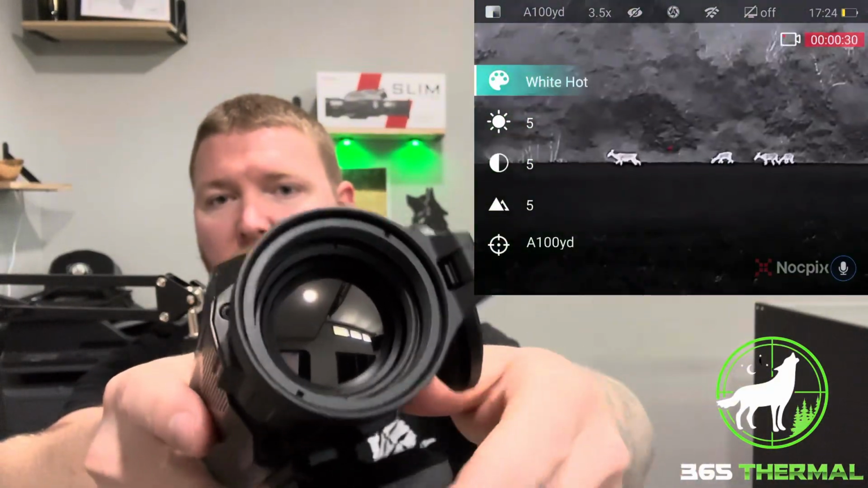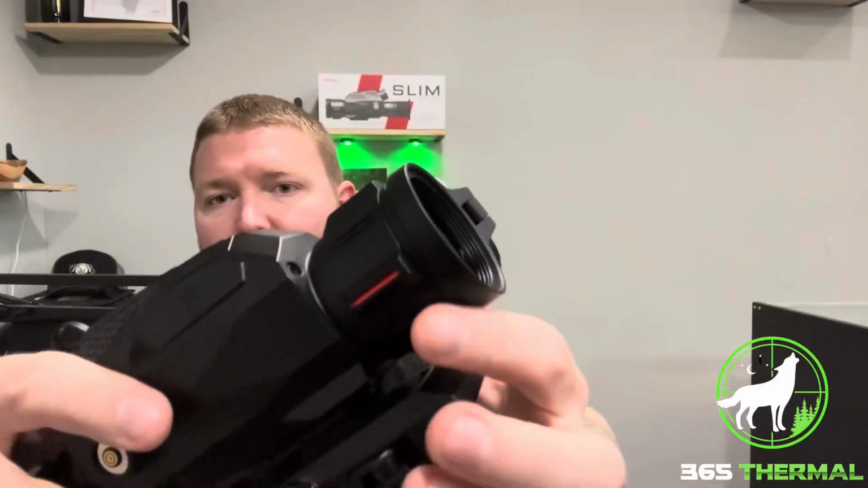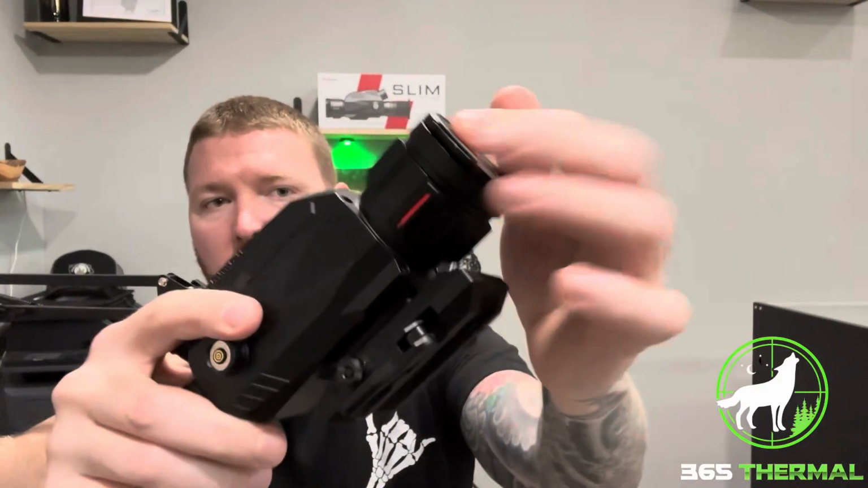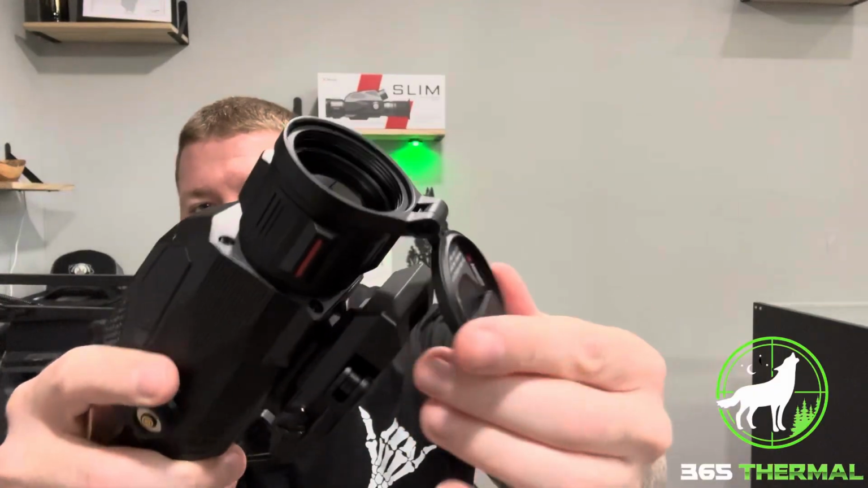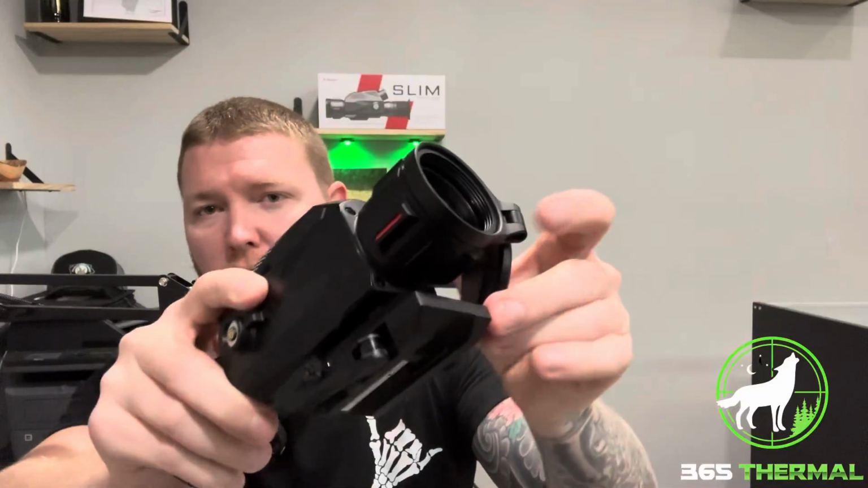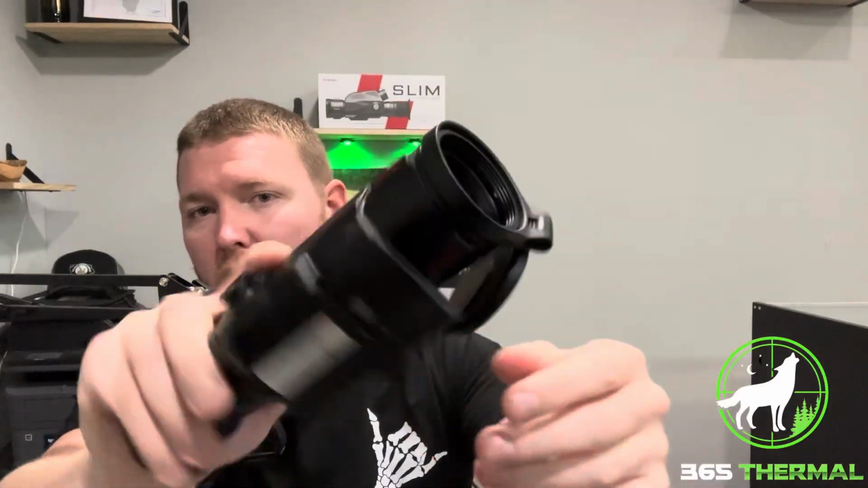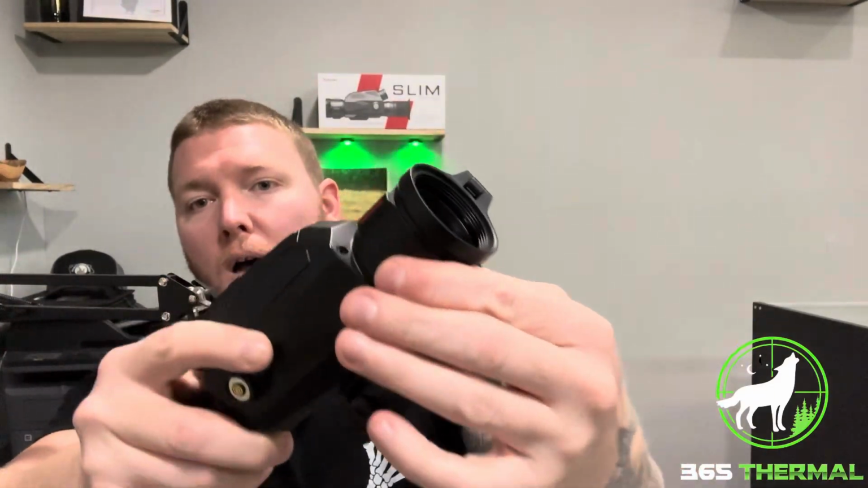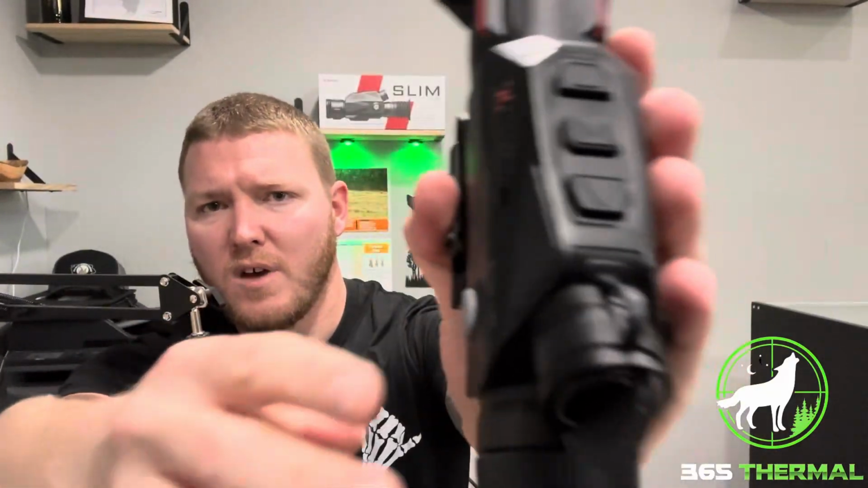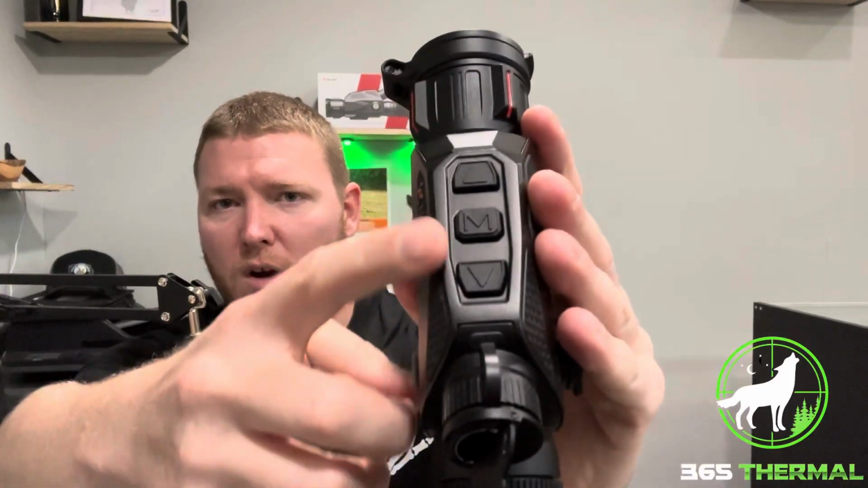It's got a 35 millimeter lens. You've got your front diopter focus. Yes, I'm moving the lens cap just so you can do that. And I can move this lens cap wherever I want just to show you guys that. You can rotate it however you want. But so you're wondering, you're like, oh, that just flopped out. No, I unlatched it. It didn't flop out of there. So you got your front diopter focus here. On the top, you've got 3 buttons. Okay, right here on the top.